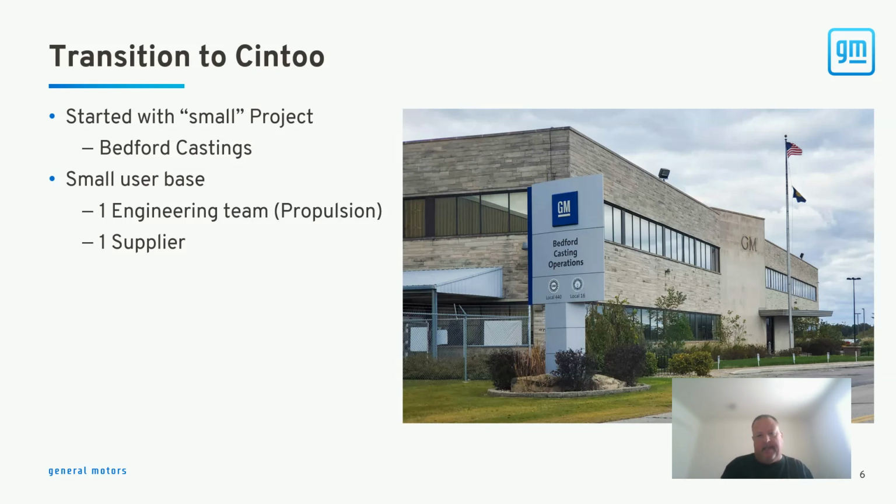We were still doing maybe cell level scanning or station level scanning over in a vehicle systems area where we were just providing very specific information. We were still loading full facilities into Cintoo, but weren't really trying to get it out there or exploring what could be done with Cintoo at that level.